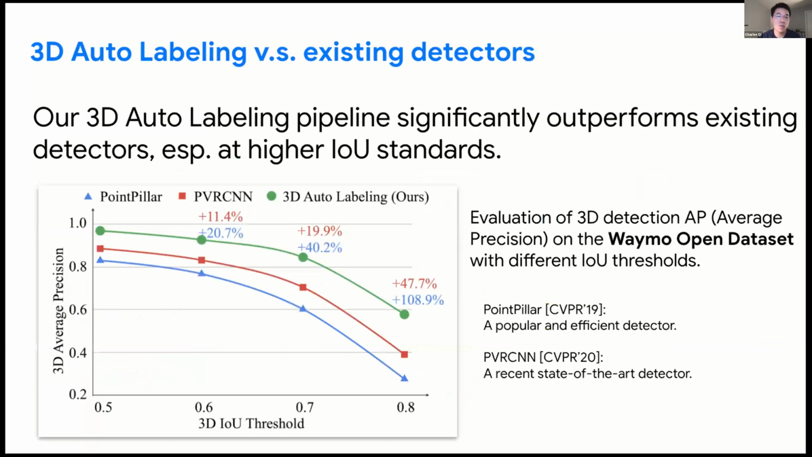Our pipeline is trained on the Waymo Open Dataset and evaluated on the Waymo Open Dataset, which is a large-scale autonomous driving dataset, including more than 1,000 sequences of all sensor data. And we use the LiDAR point clouds for this experiment only. The model is trained on 798 sequences and evaluated on 202 validation sequences. So we show that our method largely outperforms existing detectors.